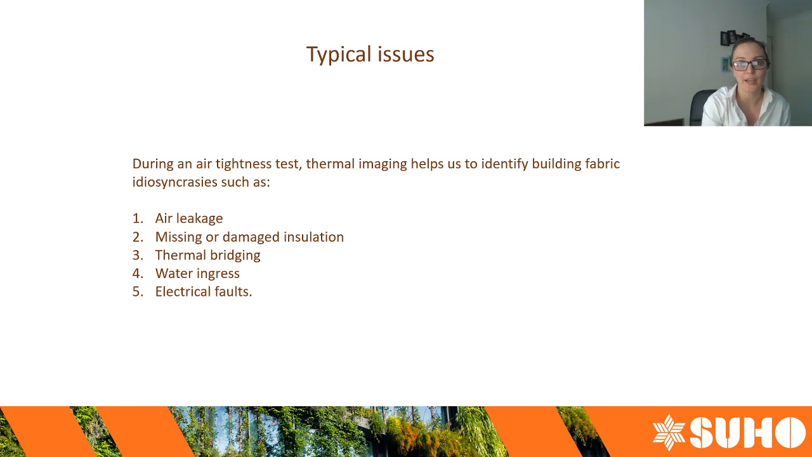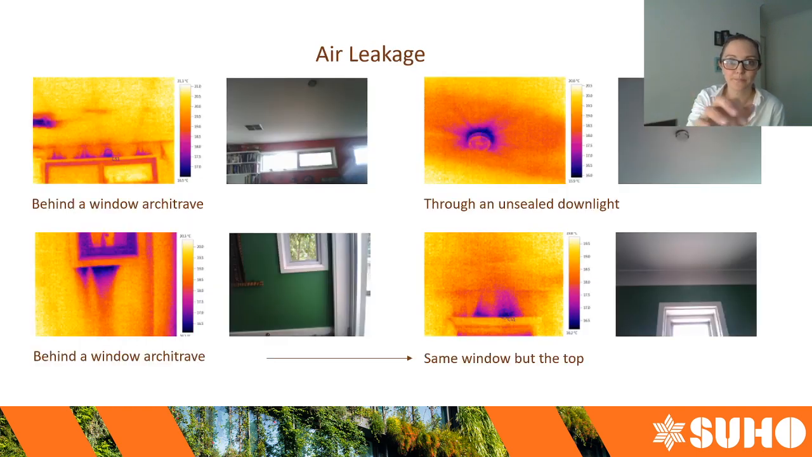Okay, so in one of the audits that I do, the things that we're typically looking for are air leakage, of course, missing or damaged insulation, thermal bridging, water ingress, so leaks, and electrical faults. Thankfully, I have not found any electrical faults as yet, and I've only found one instance of a water leak in a bathroom ceiling, but I couldn't find the image to put into my presentation today, but I've got plenty on the other 3 topics.